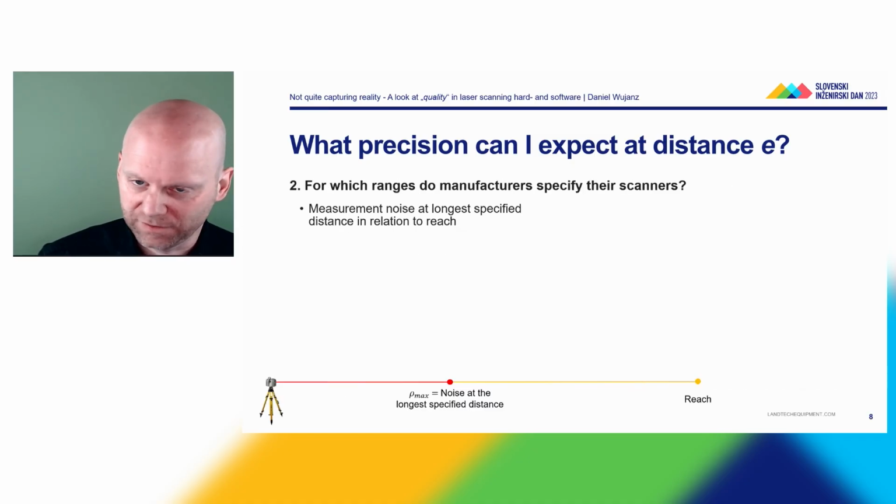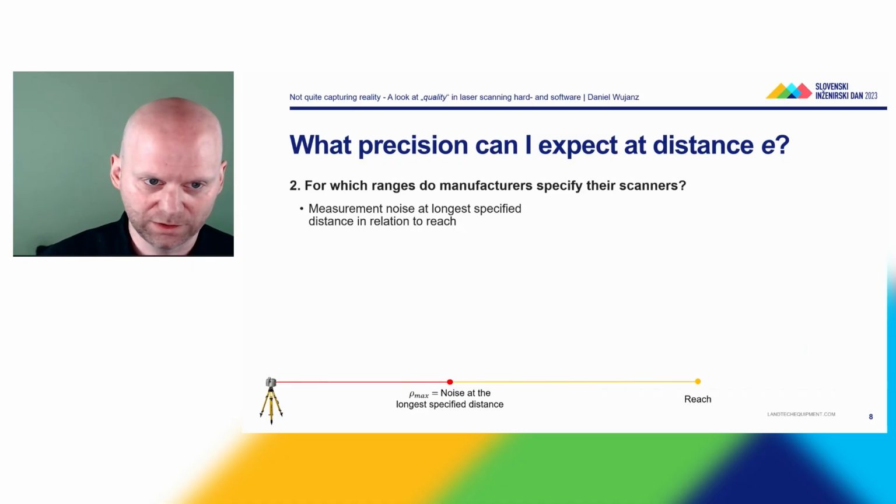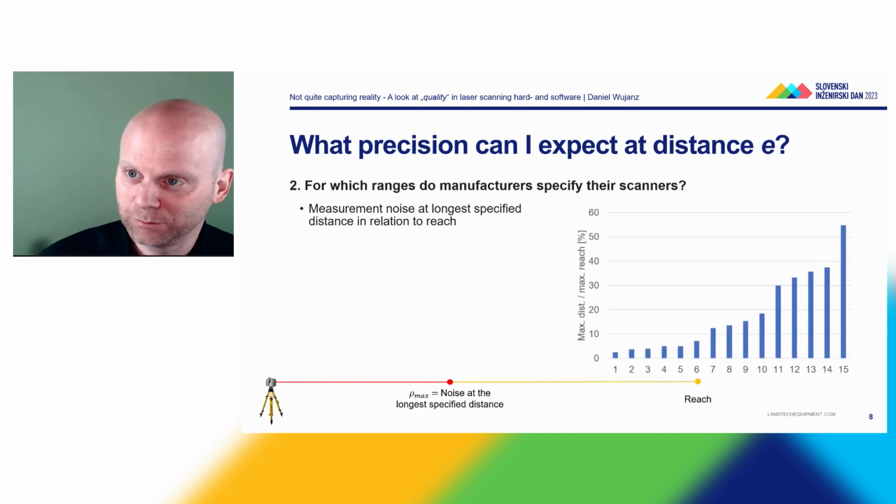Because what is interesting, if you read these spec sheets, is that you always find information about the longest range of a certain laser scanner, but not which accuracy could be expected at a certain range. So what I did was I had a look at the longest range which was specified where I had a specific noise level or an accuracy measurement, and I set that into relation to the maximum reach, because that value was always smaller than the longest specified distance.